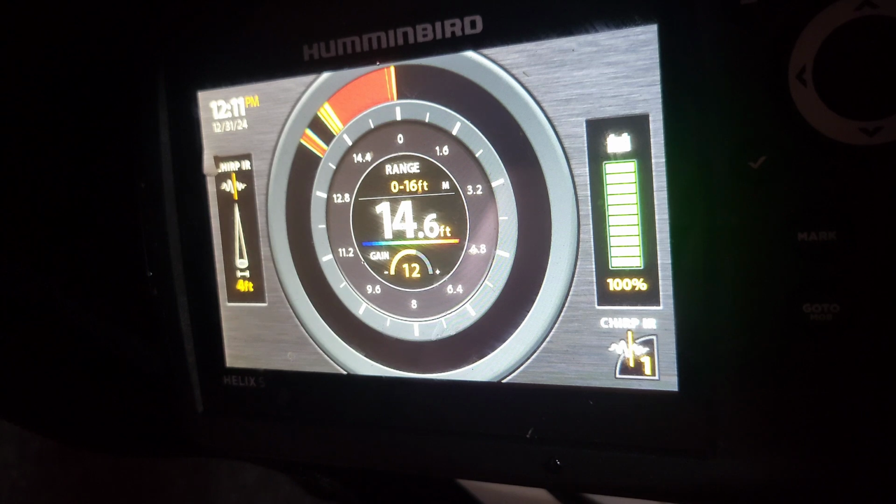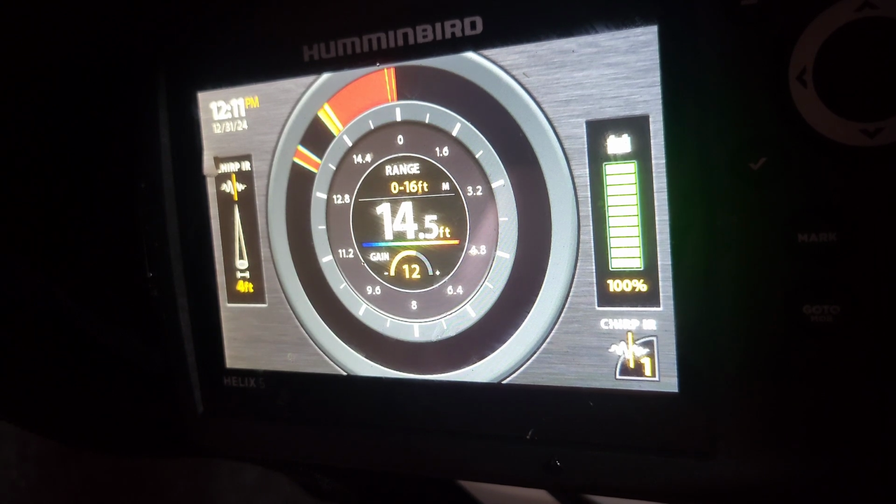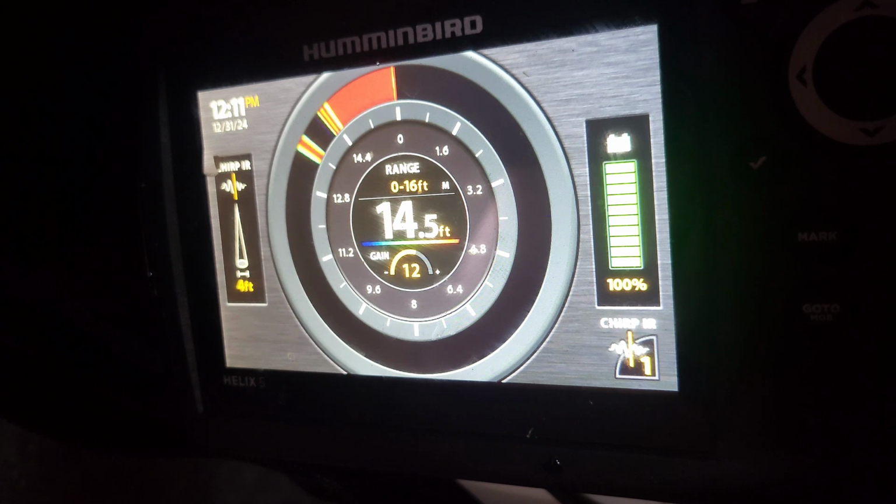So there's my jig back down at the bottom again. Sometimes I let it go all the way to the bottom, bump it around a couple times, and bring it up. And see, I brought a fish in. He's coming up to it. You don't look very big. He did not hit it.